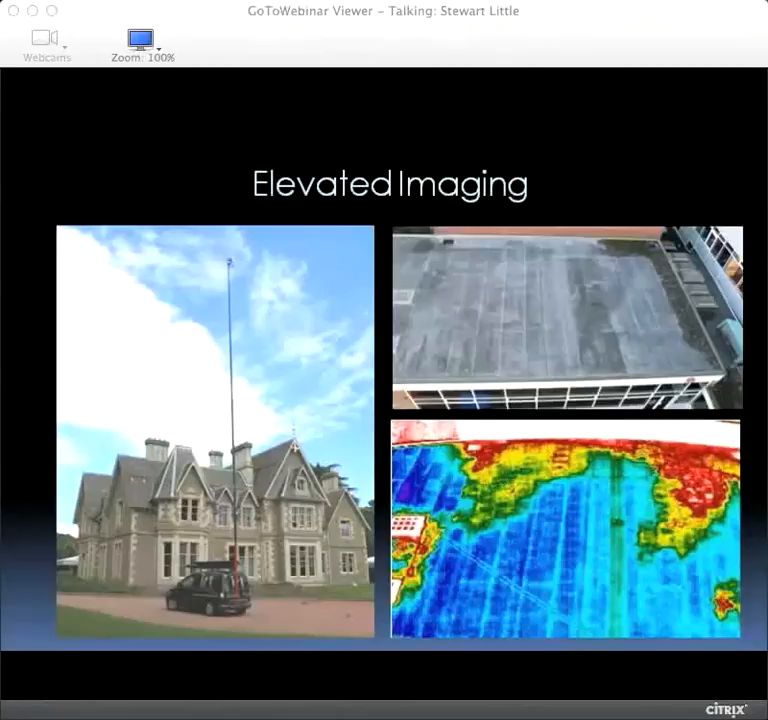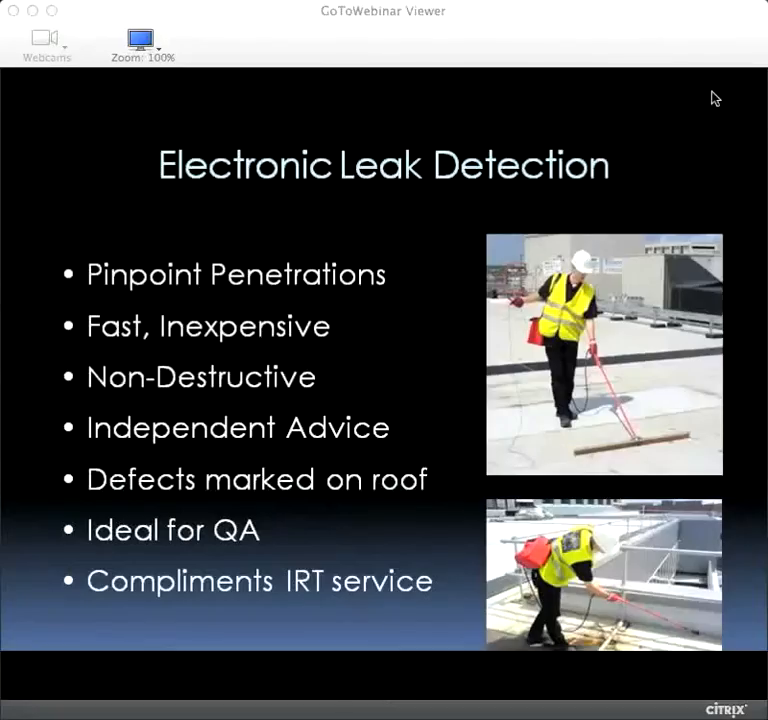Yeah. I mean, the point of this webinar isn't to say, hey, infrared's the only way to go, and it's not to say, hey, core sampling is the only way to go. The point is to learn everything you need to make an educated specification a good way forward. Ideally, you need to do both, and it's never a bad idea to get more information before you make a decision. With that in mind, just very, very quickly, we also offer a service called electronic leak detection.